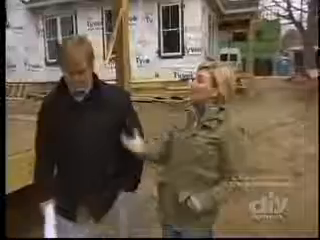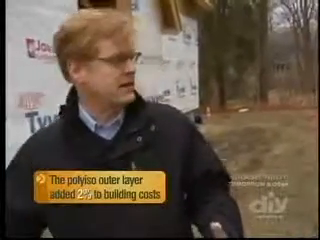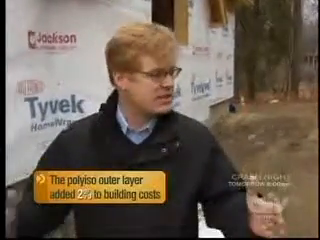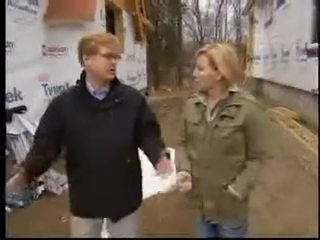This home will be so efficient when completed that on a typical winter day, it could be heated with the equivalent heat from 2 hair dryers. They simply don't lose heat. A system that's buildable in the field, that doesn't require high-tech solutions, but can be done by every builder to save energy. And that comes way before you begin to think about producing energy.